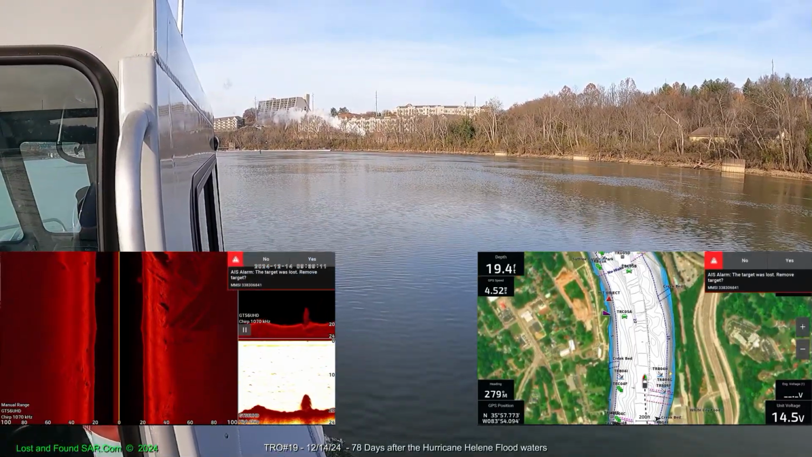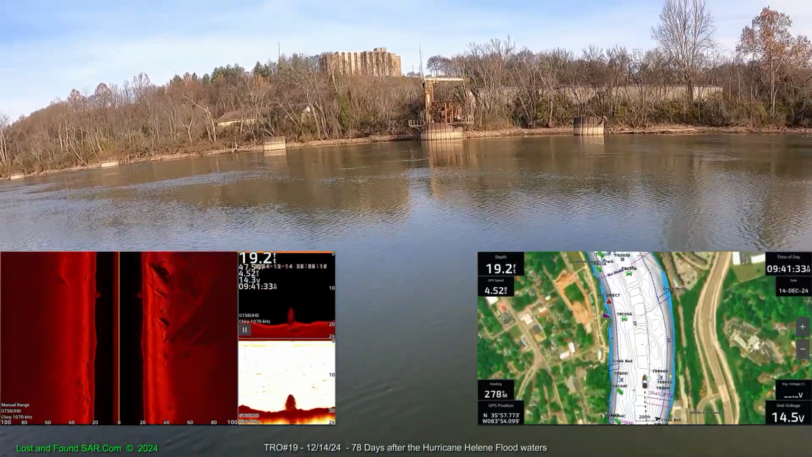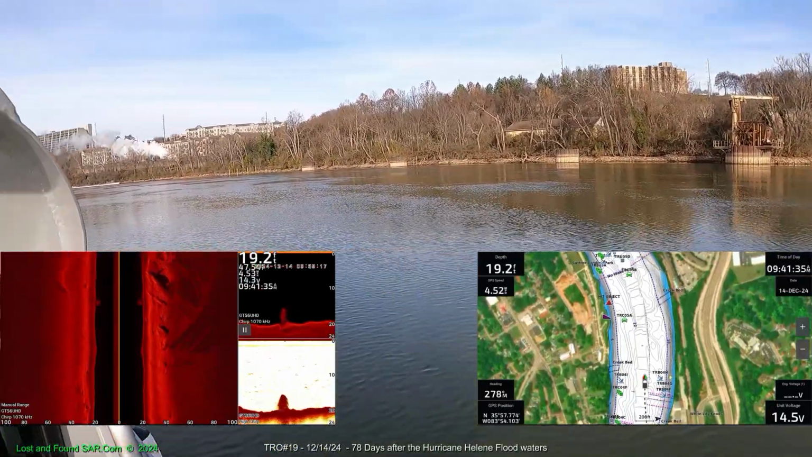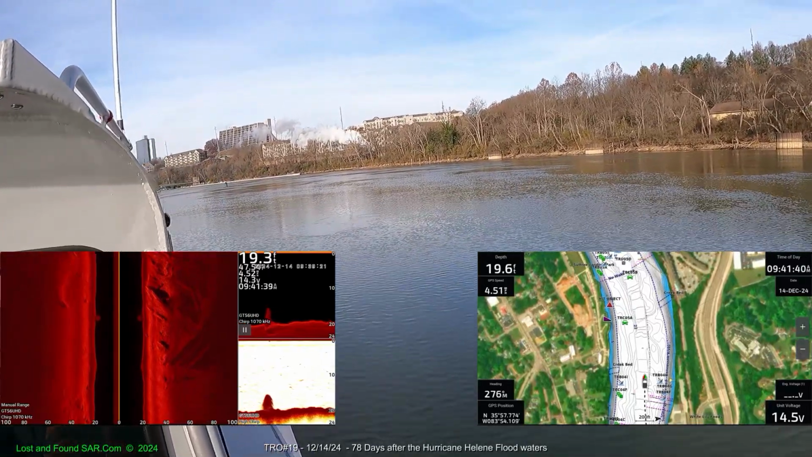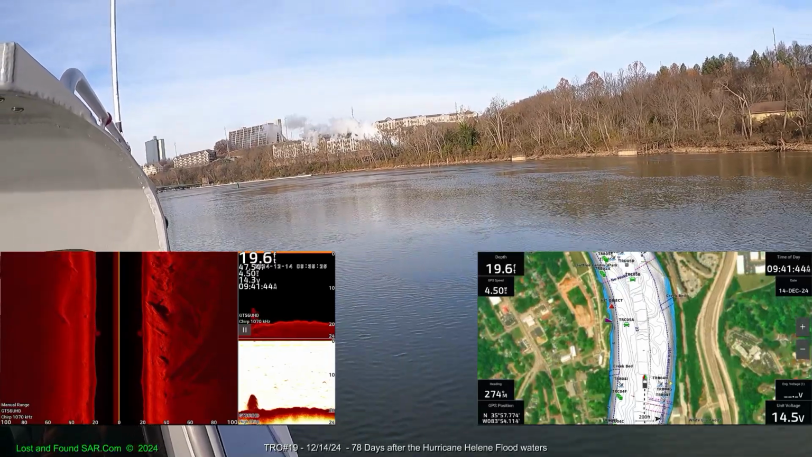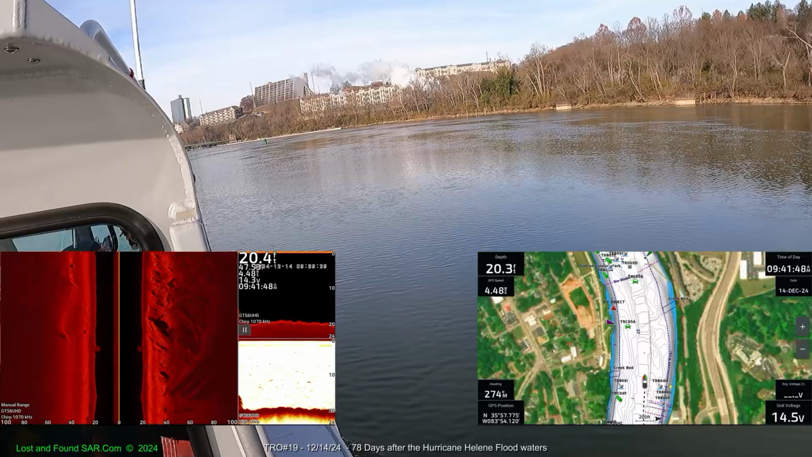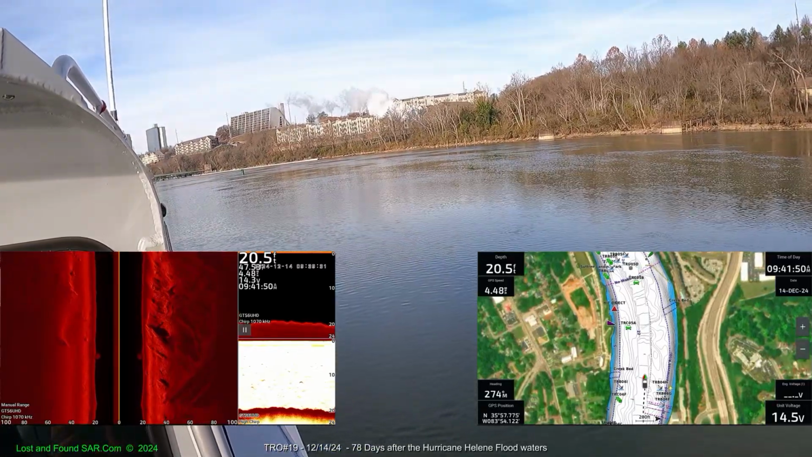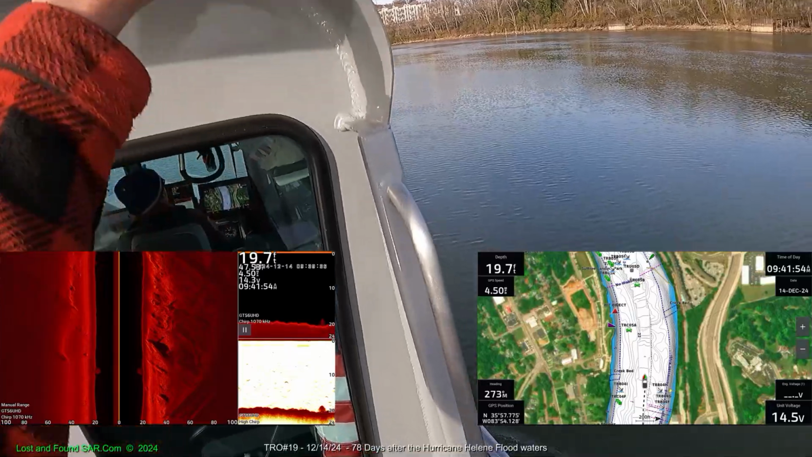Not sure where it goes from here. Tracks run right across the front of the boat launch, so it should be the other side of those buildings. So we're not going to have too good of a shot of it. But that's pretty cool. It's the first time I've seen it move, and since last April we've been coming down here. Pretty cool.